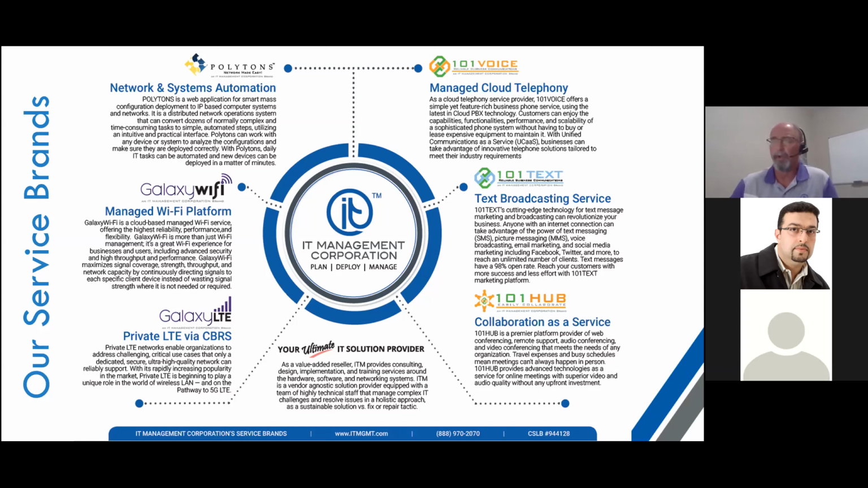That's our cloud services. On the other side are Galaxy Wi-Fi and Galaxy LTE. Those are both, again, managed deliverable platforms. The reason we have all these platforms built that way is, one, the wave of the future is the cloud.